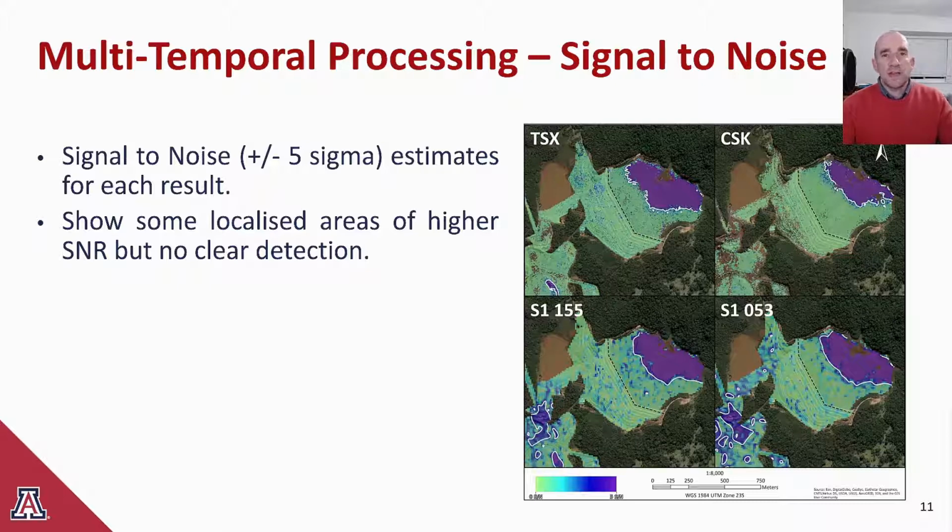Another way to look at the data is to view the signal to noise ratios for each pixel in each of the 4 datasets. So here we have a map of our signal to noise estimates scaled at plus or minus 5 standard deviations.